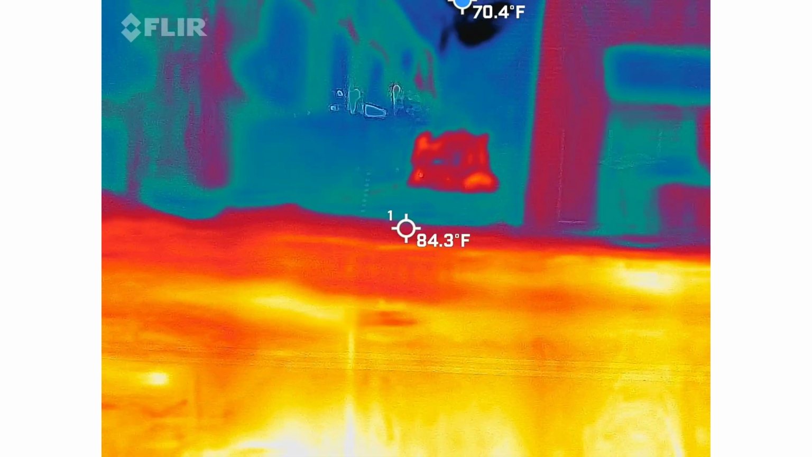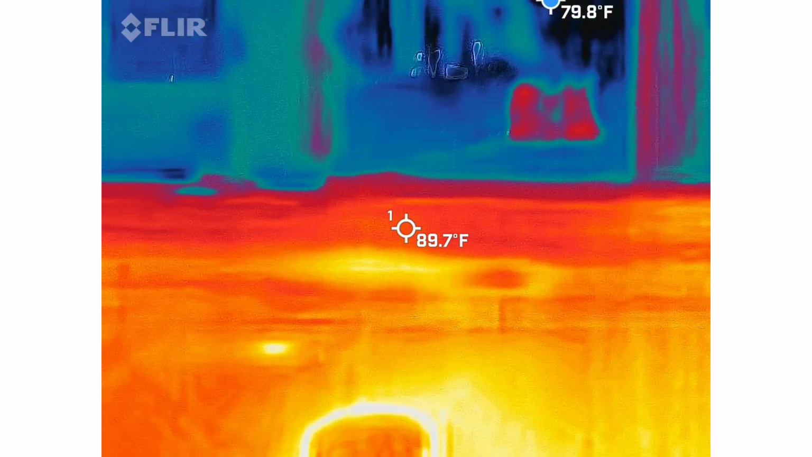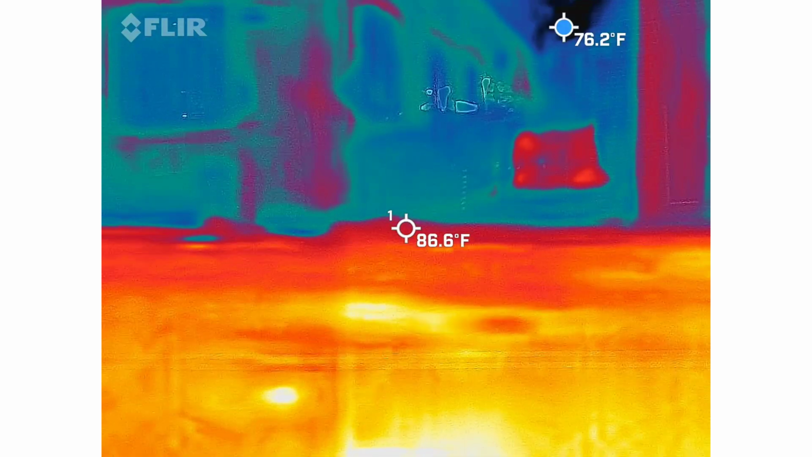Somebody heard the word Brown earlier, is that correct? Yeah. Okay, so a little far away for me to actually call it relevant, but if it was here, obviously I would tie it to this space.